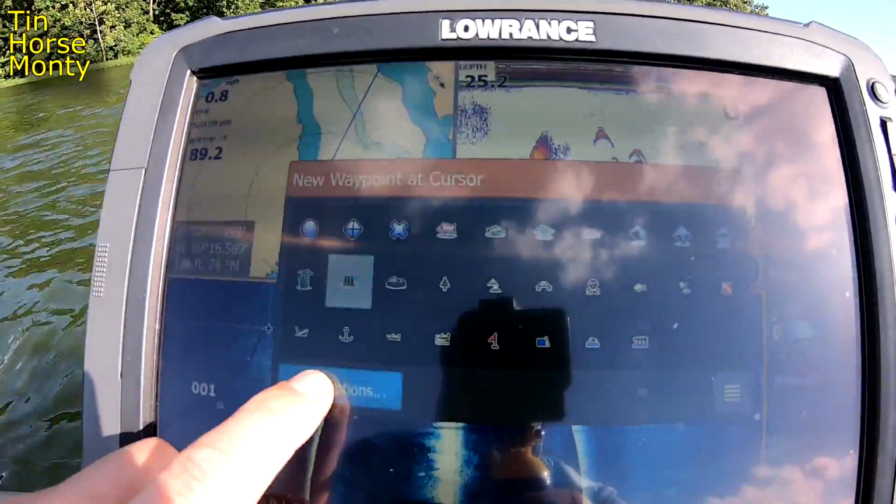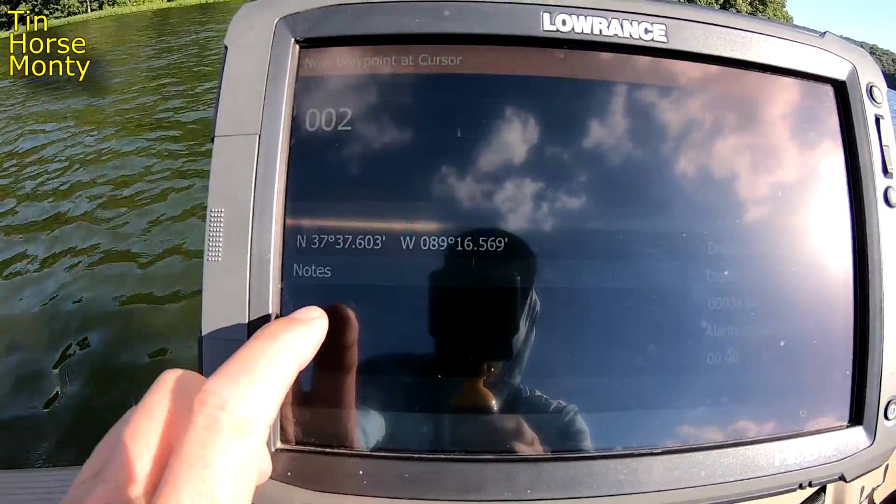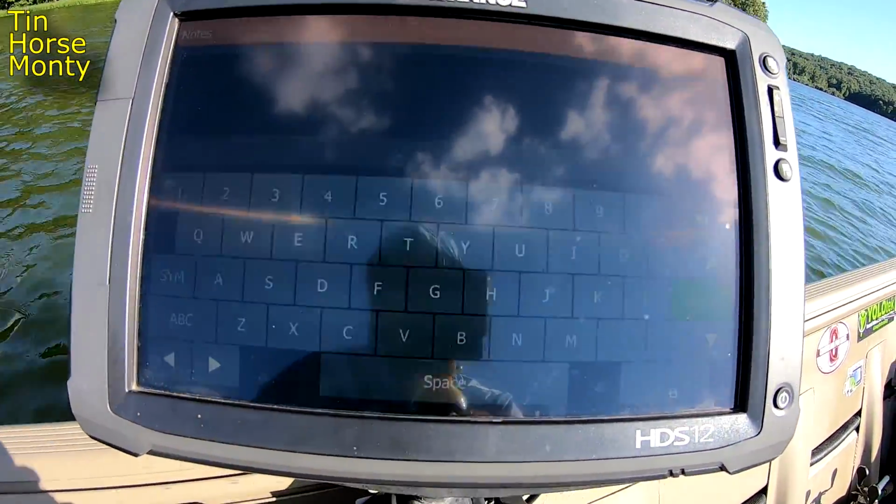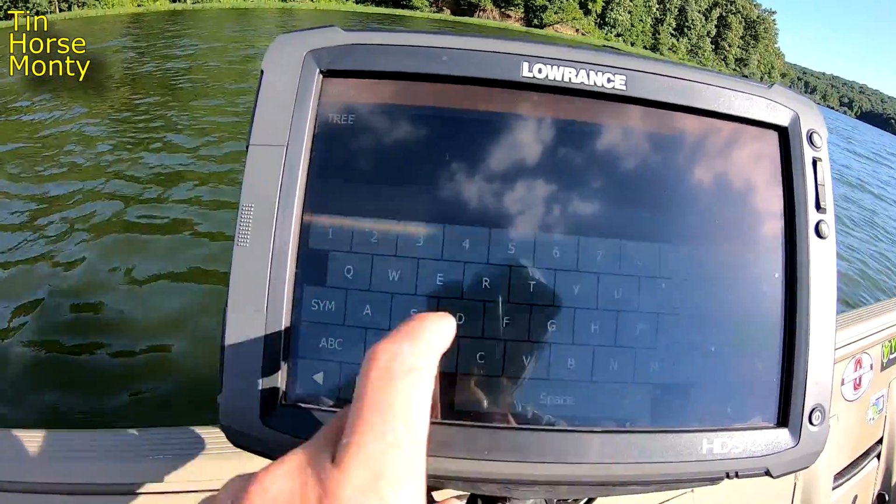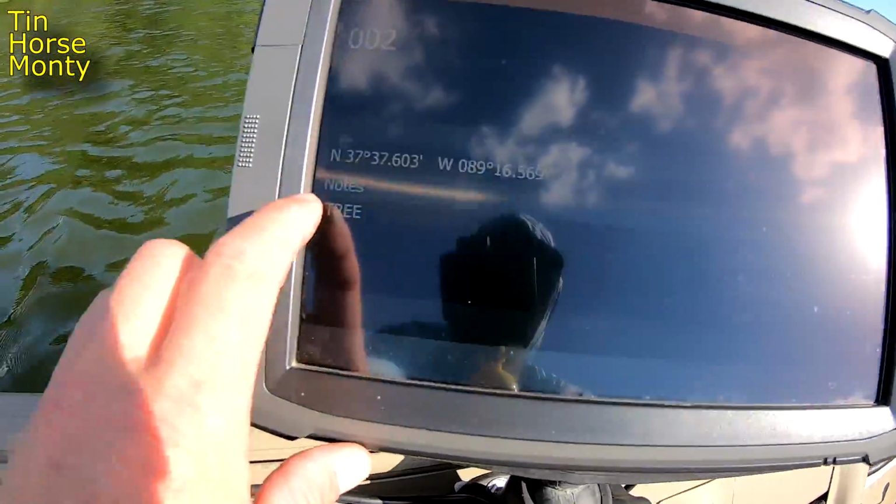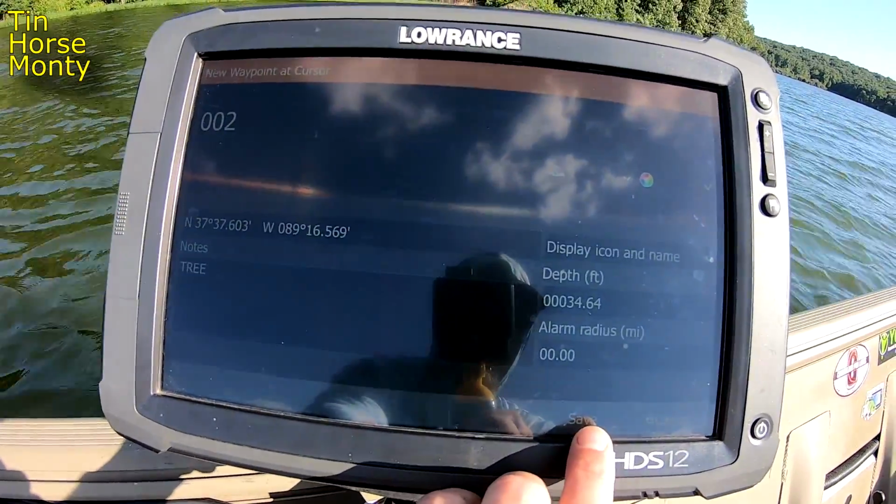And what I'm gonna do is hit more options right here. So this is a note section. You can take notes on this section. So we're gonna type in tree, T-R-E-E. Okay, we got tree up here, and then we're gonna hit enter. Okay, so now it says tree in our notes. This is our second waypoint, and we're just gonna hit save.